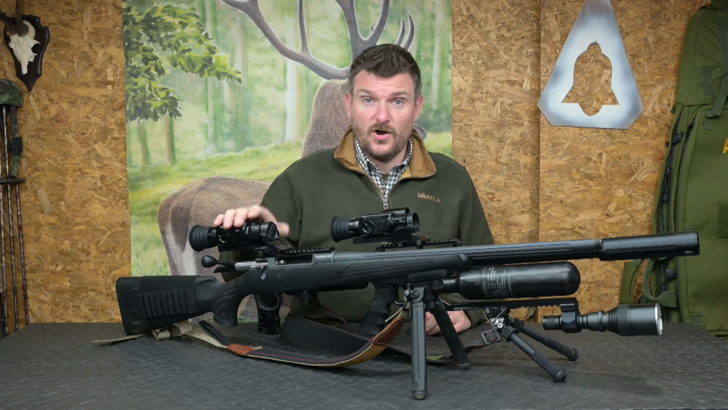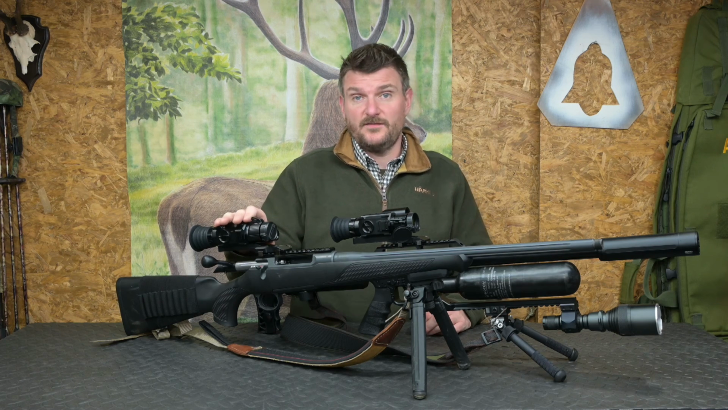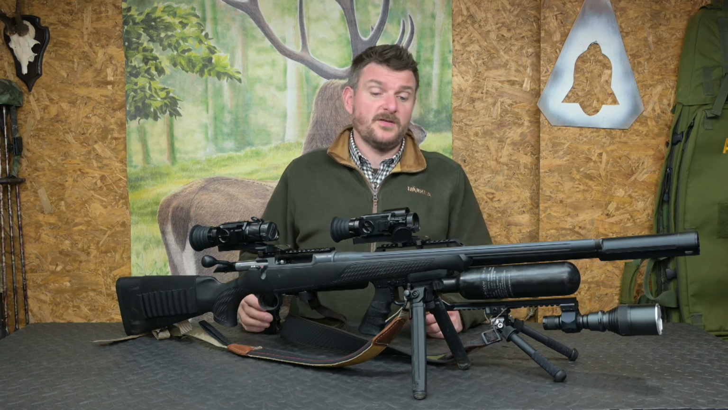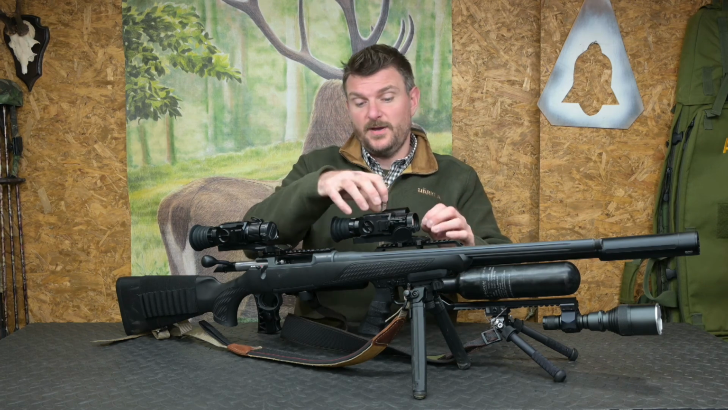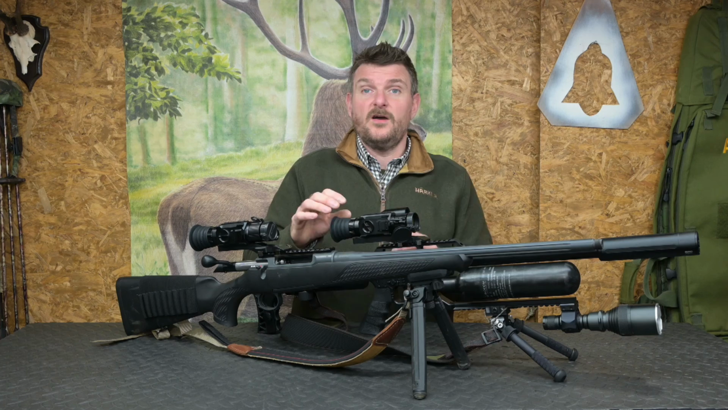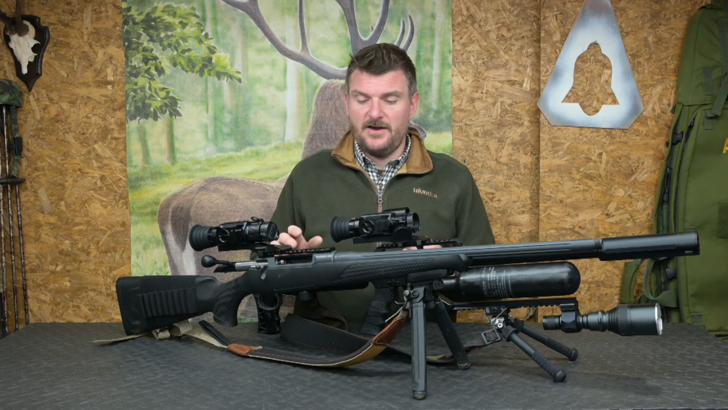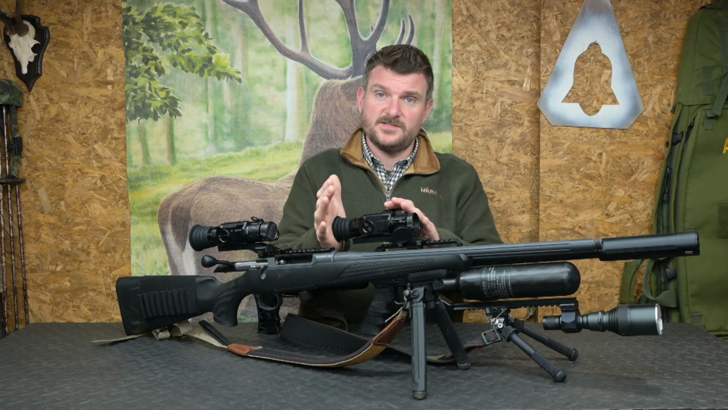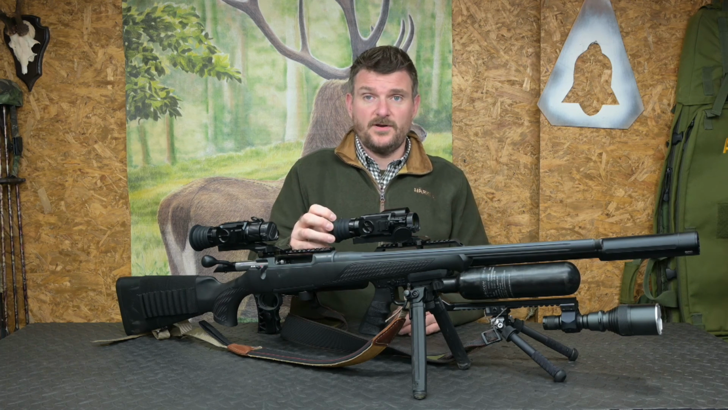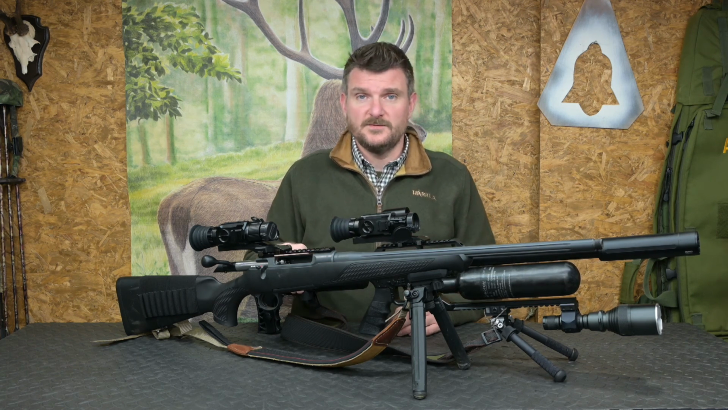I also then went for the non-LRF unit because I just wanted to use that on a foxing rifle. And I've enjoyed using both. I like the fact they're very compact, I like the fact they're lightweight. I do like the Picatinny and Allen key mounting on here, which gives you a huge range of eye relief setup on them. And in terms of the eye relief itself, in terms of your distance from the scope, I've shot this on a 243 and I don't find it problematic in terms of recoil.